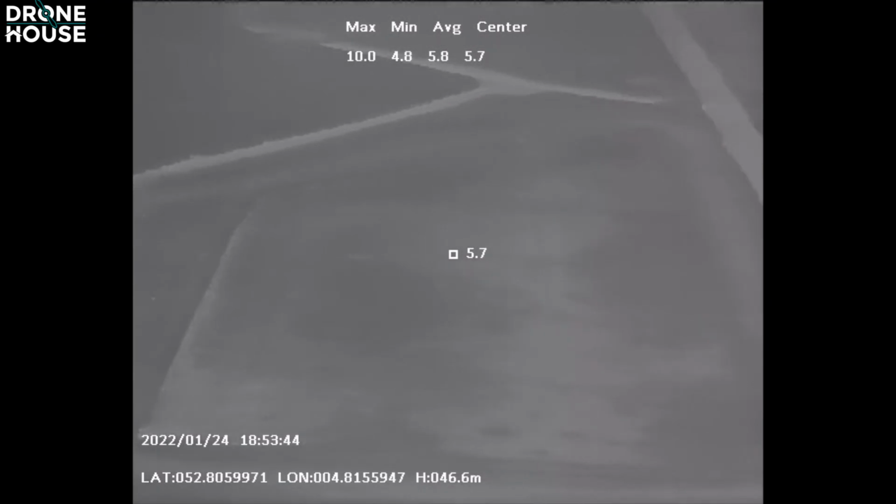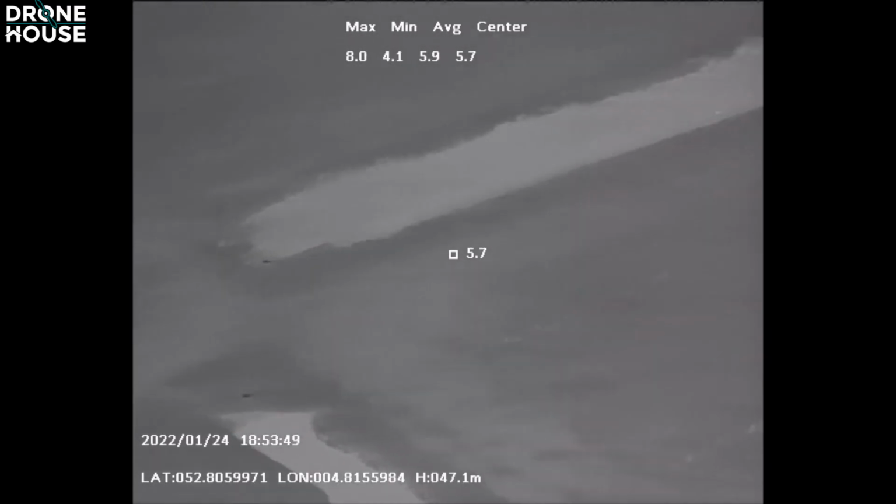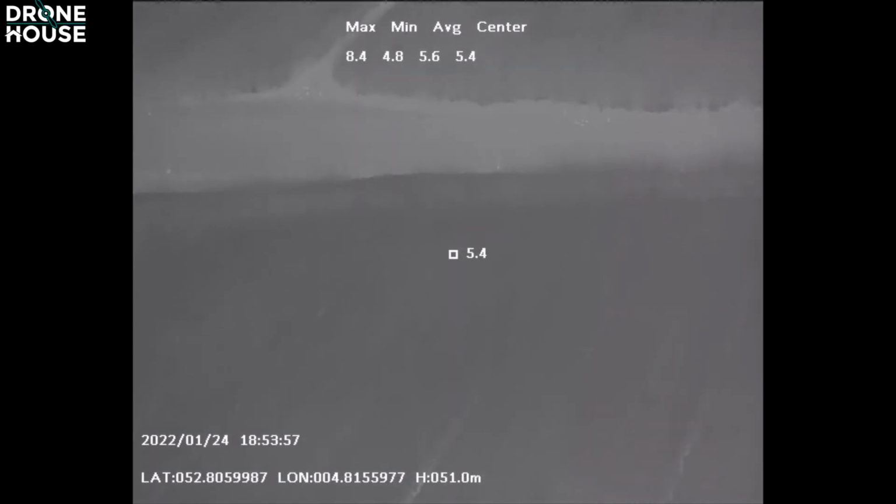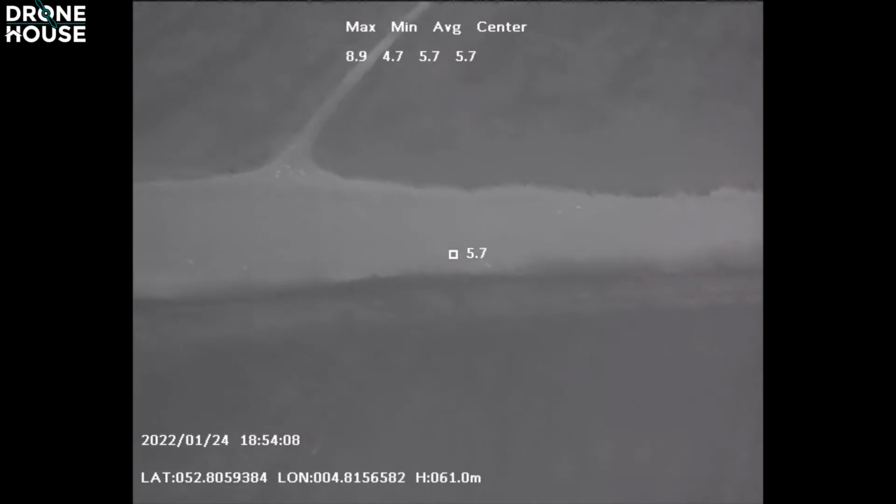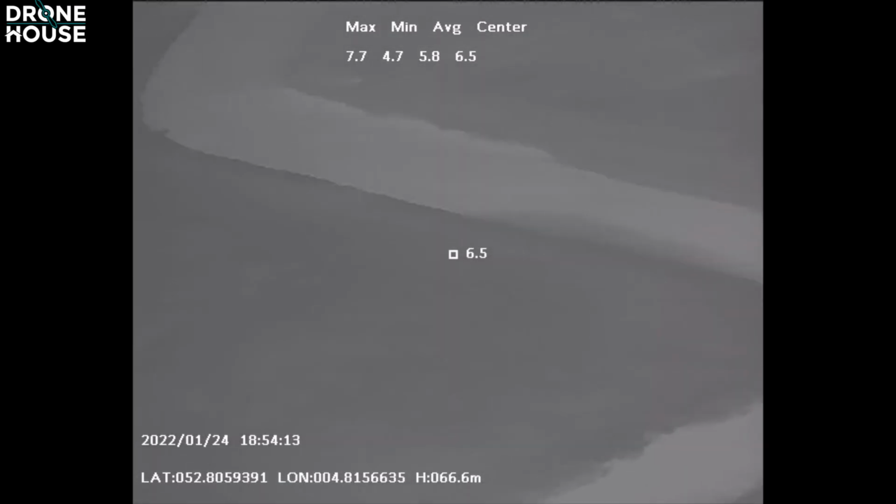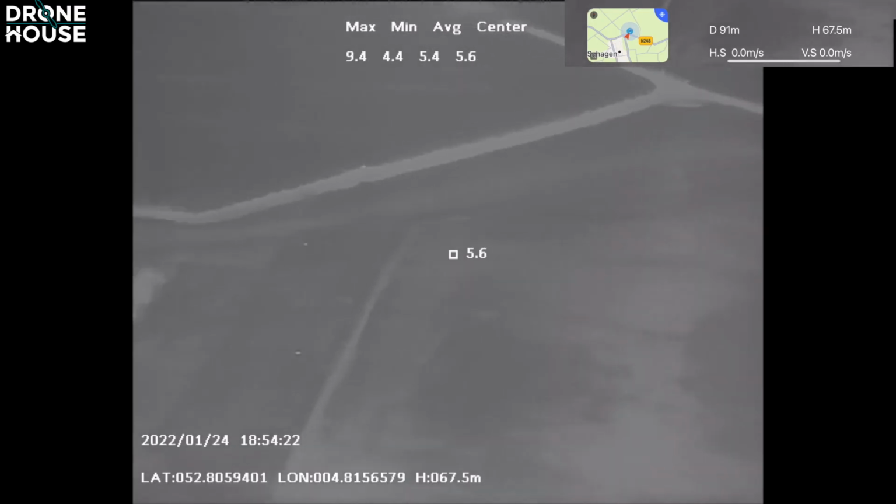And where did you see the animals? Well, in the field. When I was flying over, I noticed some dots. You see a dot over there, in the center almost? Yeah. And a few dots. It can also be water reflection, but you see swimming all over the place there, even at 67 meters. Then you're looking in front of you, so that's very far away.